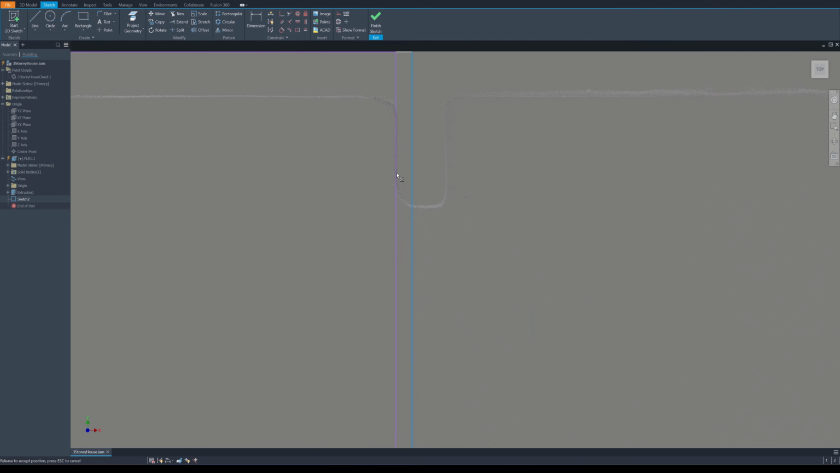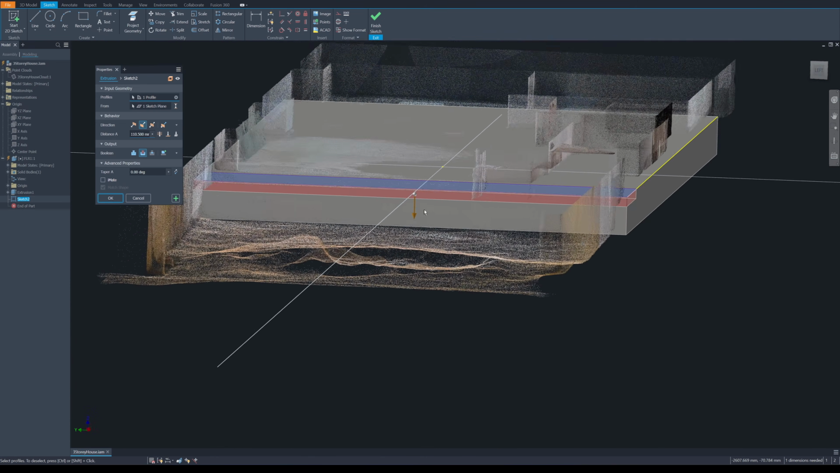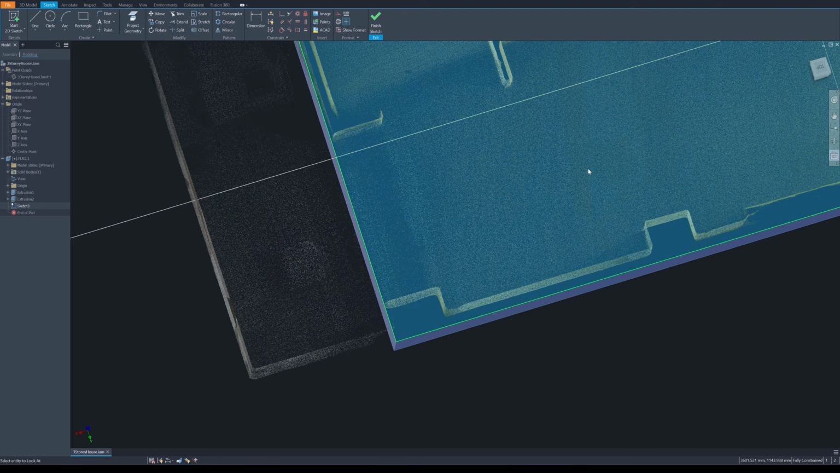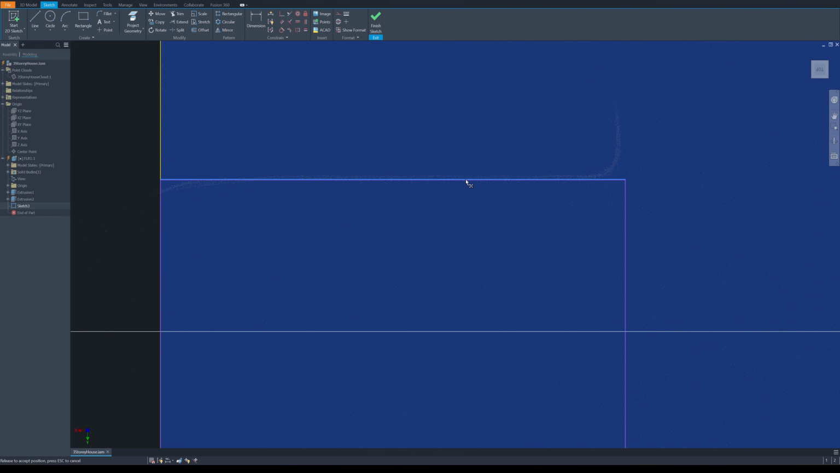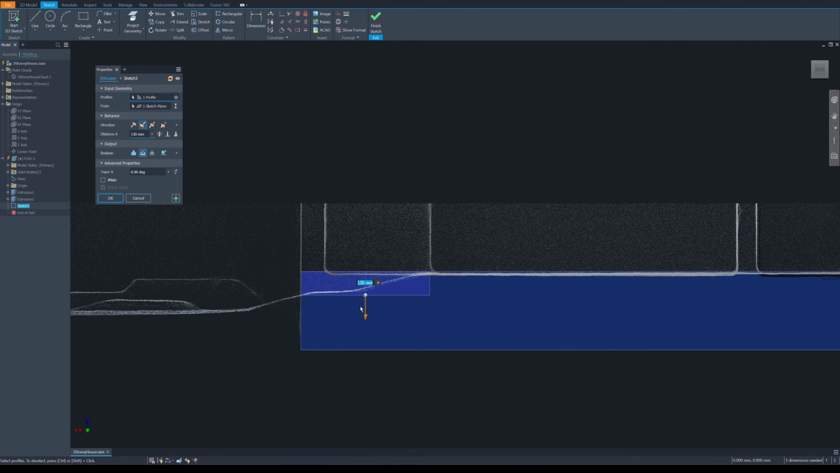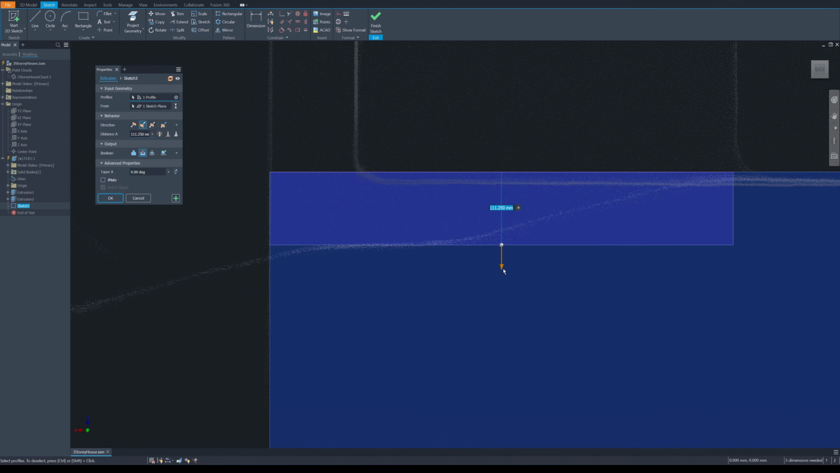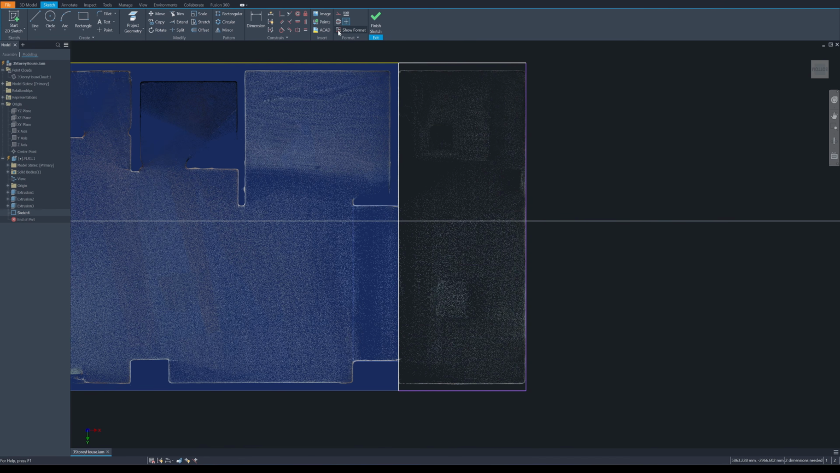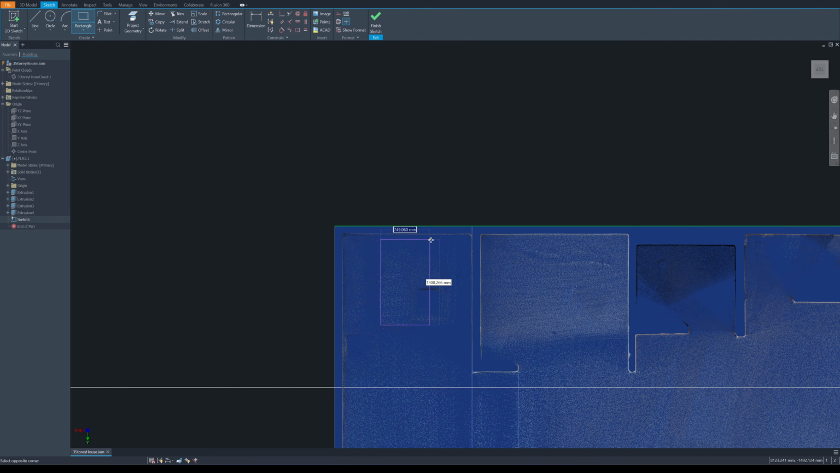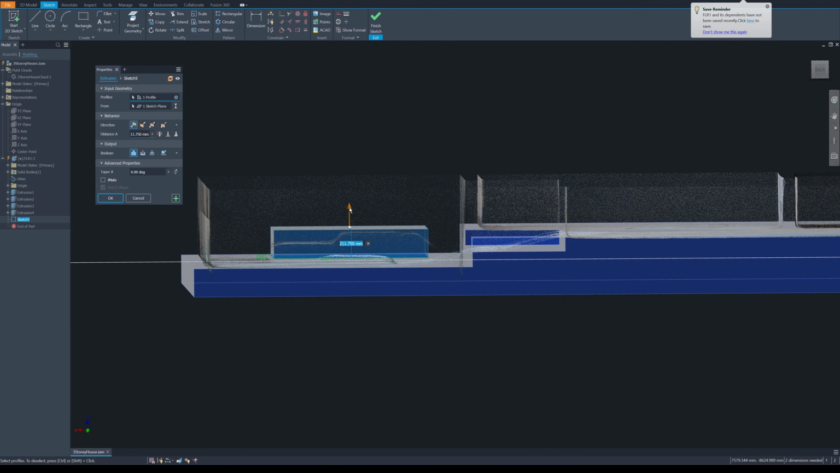Next, I make a quick sketch to cut out the floor step at the front door. You will notice I always round the dimensions up in steps of 10 mm. Next, I cut out the floor step at the back door using the point cloud as my reference for the depth. Then I add the floor at the back of the house, making sure to include the offset of the boundary wall. This part is the extrusion for the underground water tank.